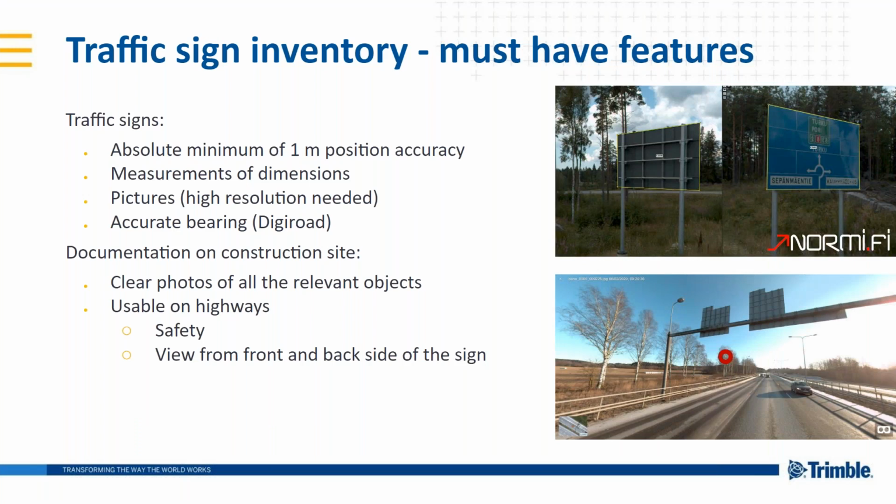So about the must-have that we absolutely need in our tasks. First of all, when talking about traffic signs, we need to have quite accurate position. This is because we have to export all the data to the Digiroad, and for that purpose, it's very helpful to have a very clear position.